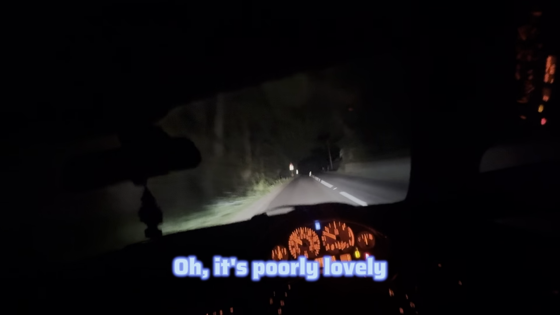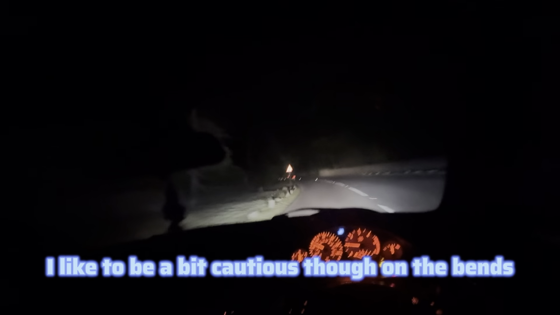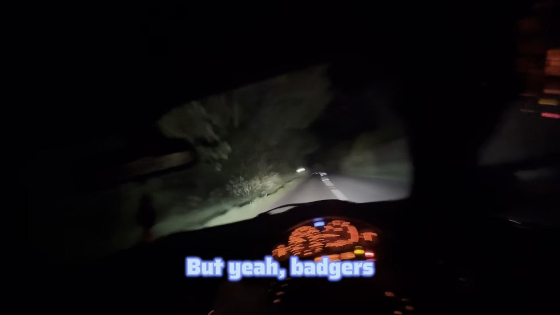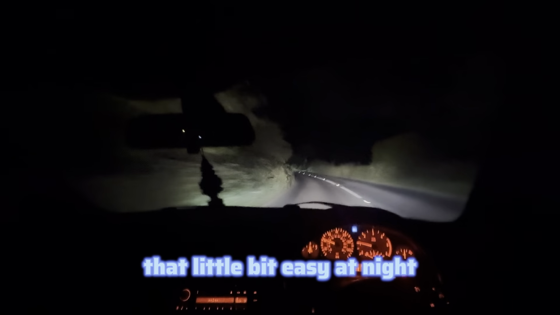No, it's Poland, lovely. It is a 60 road. I like to be a bit cautious though on the bends, and it's night time, so a badger could run out. I thought that was a car light, it wasn't a street light, but yeah, badgers, animals can come out, you never know, so you always got to take it that little bit easy at night.